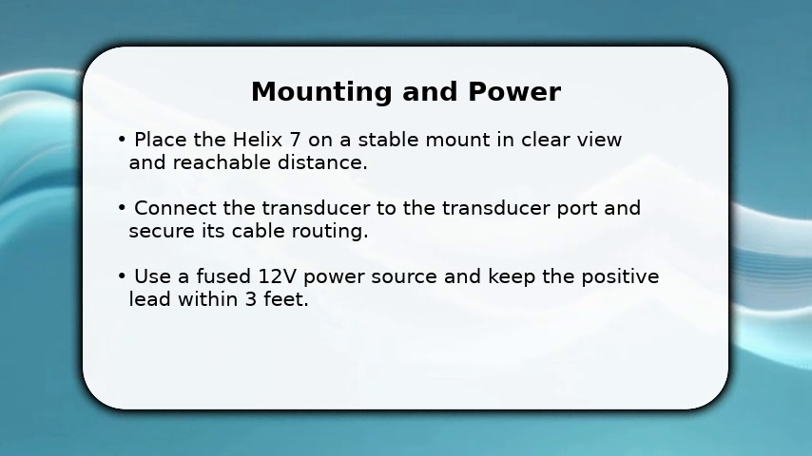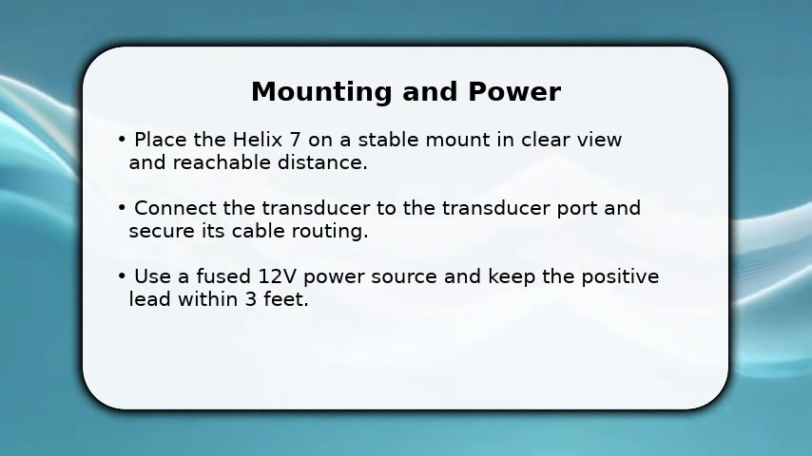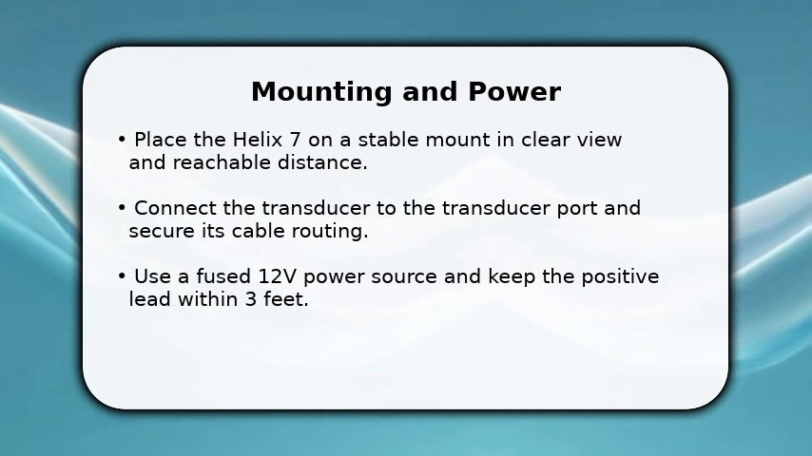Wire the Helix 7 to a fused 12V power source and keep the positive lead within 3 feet of the battery. Tighten the mount knobs and angle the screen to avoid glare for better daytime visibility.